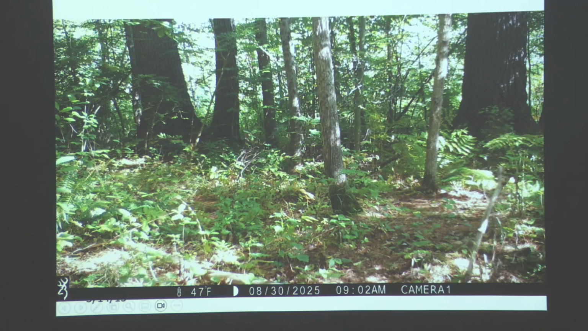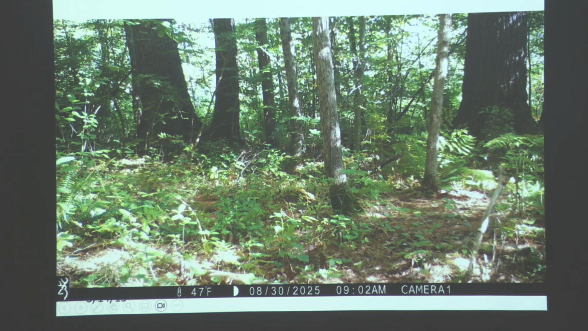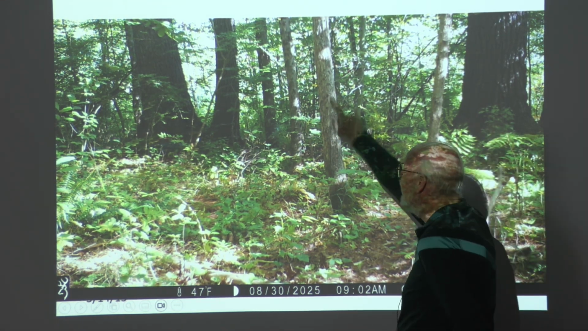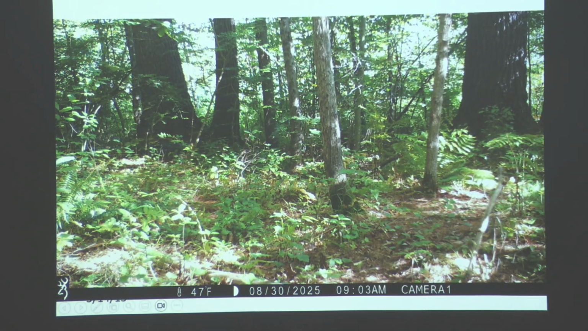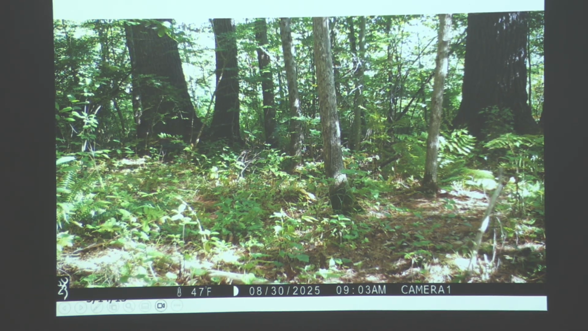They'll also get right up against the bigger tree, and on some of those bigger trees you can see the fur. He didn't use this tree this time, but right there, that tree has been bitten over and over again, and you can see the bite marks and some fur on it. And they'll very often do that to mark their territory.